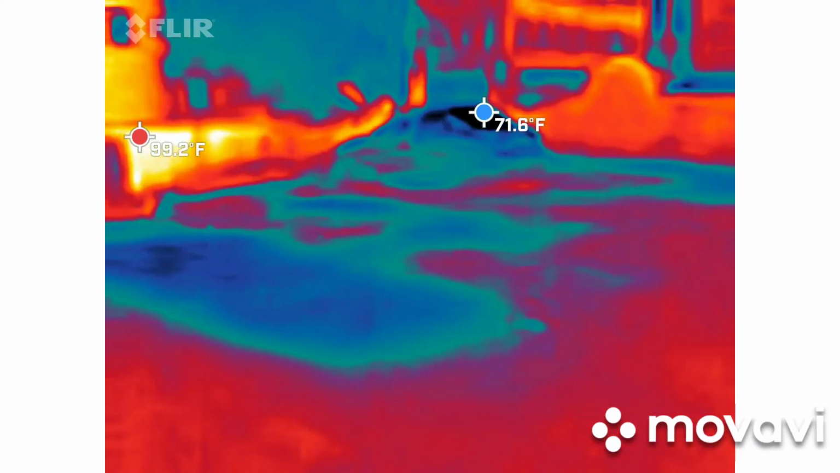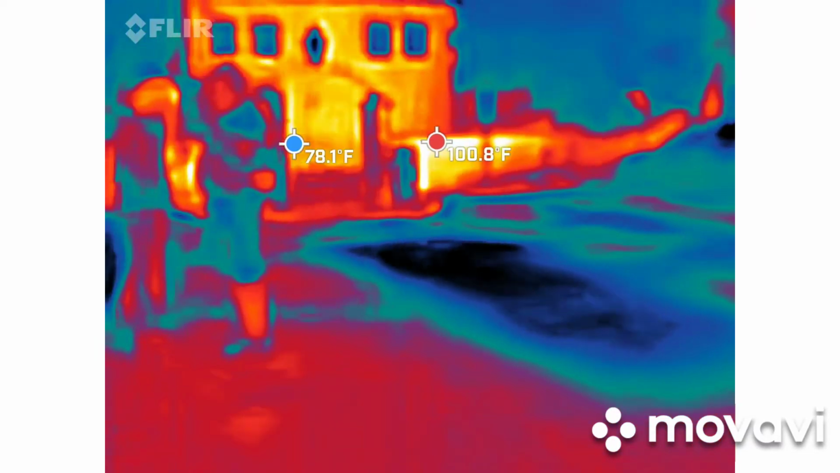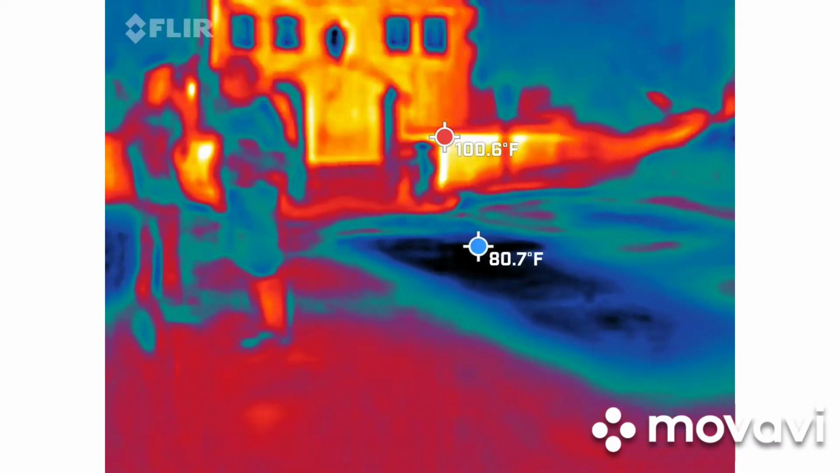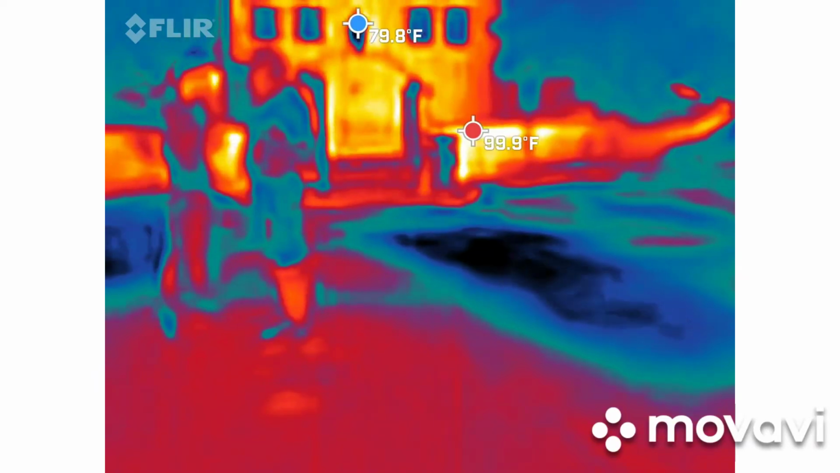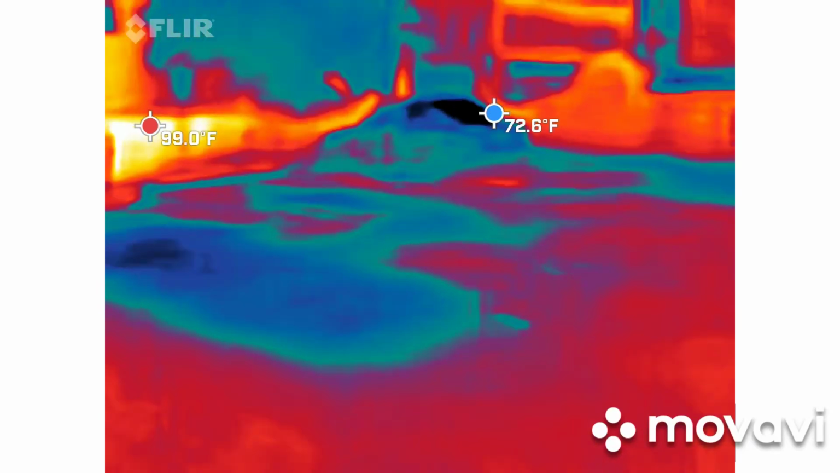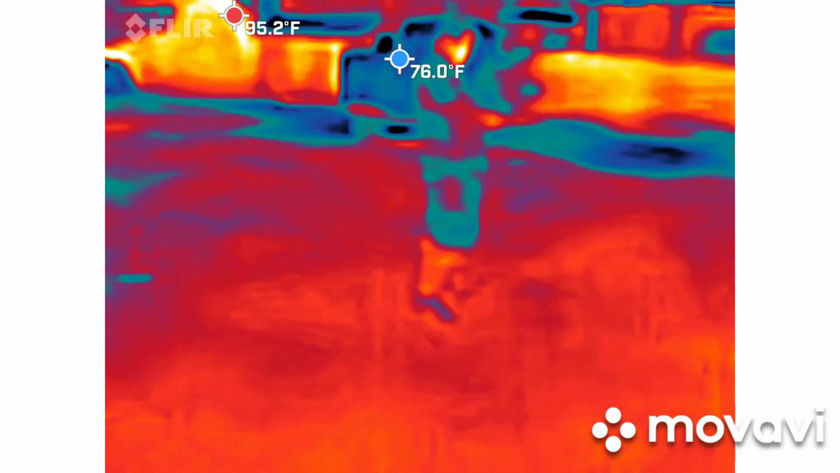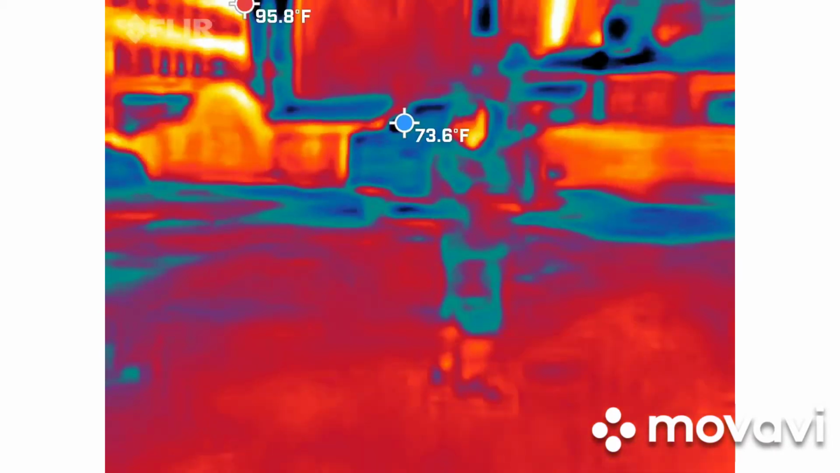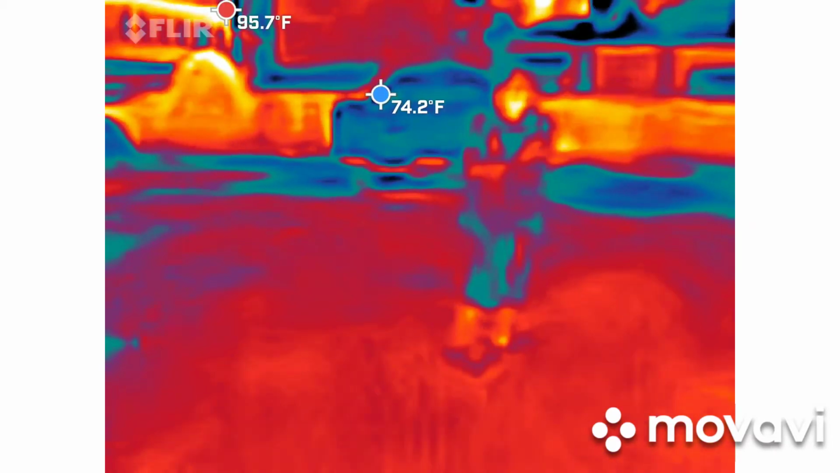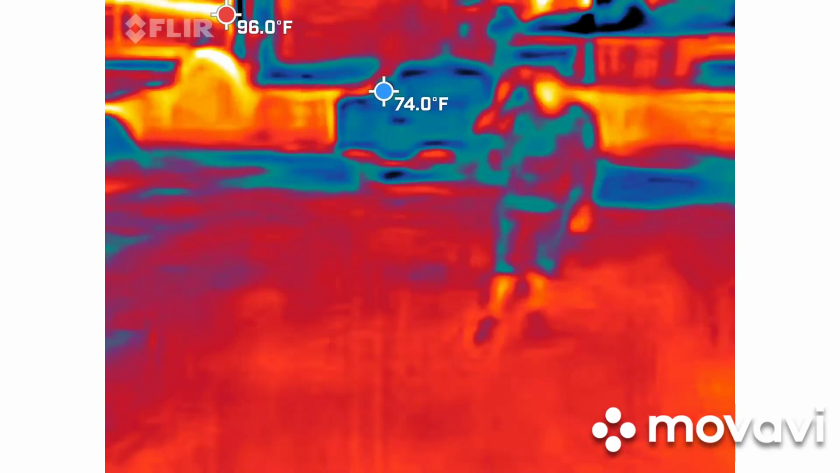So again, if you see anything moving around at all that shouldn't be, that's where you're going to stay put. Also keep in mind, you can see thermodynamics in reverse. If you see anything heat up super fast, 5, 10, 15, 20 degrees, in a 2 to 10 second time period, that means there's a cold spot being generated nearby. I don't want you to lose the one going up in temperature, because you're never going to find that cold spot being generated. So again, thermodynamics is a tricky business.